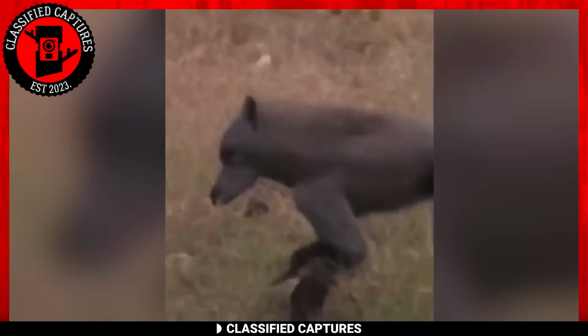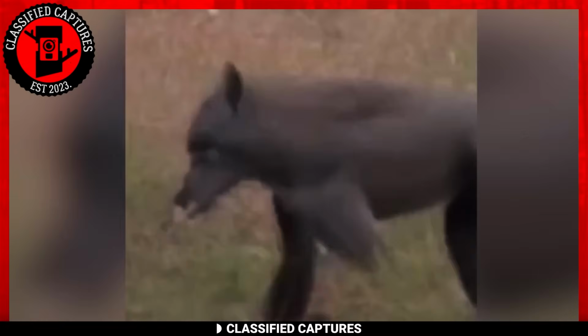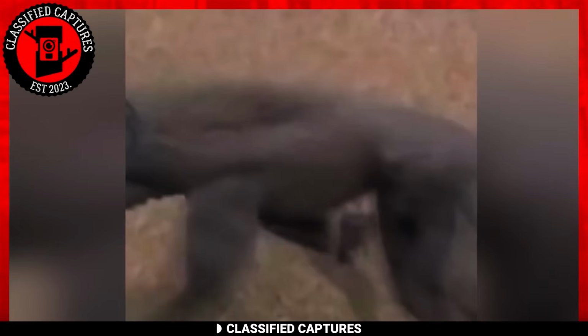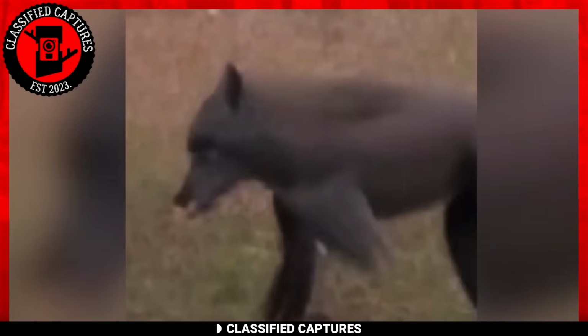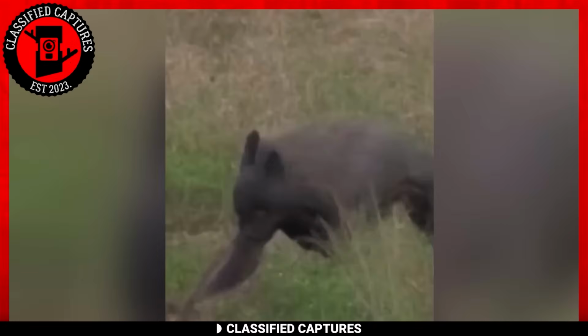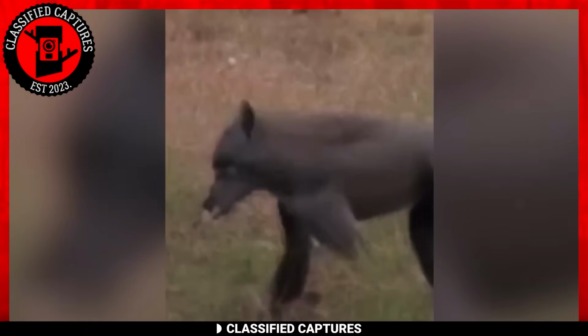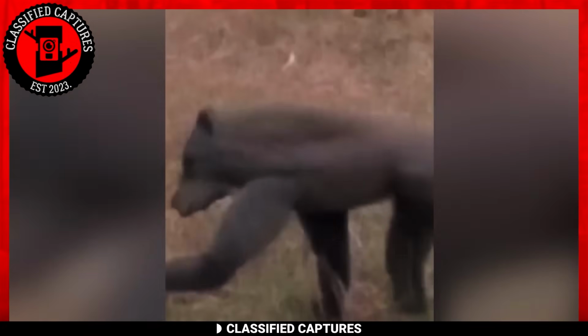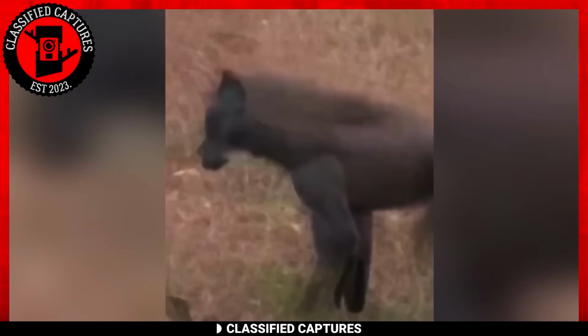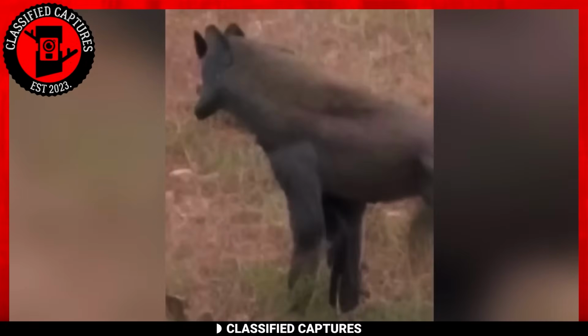Some suggest it might be a werewolf, while others propose a more scientific explanation, such as a hybrid animal. Regardless of its origins, this creature certainly has an intimidating and fearsome presence that would deter anyone from attempting to approach or interact with it. Yes, it's scary, and while I want it to be very real, a second look makes me think it could all be CGI. What do you think?